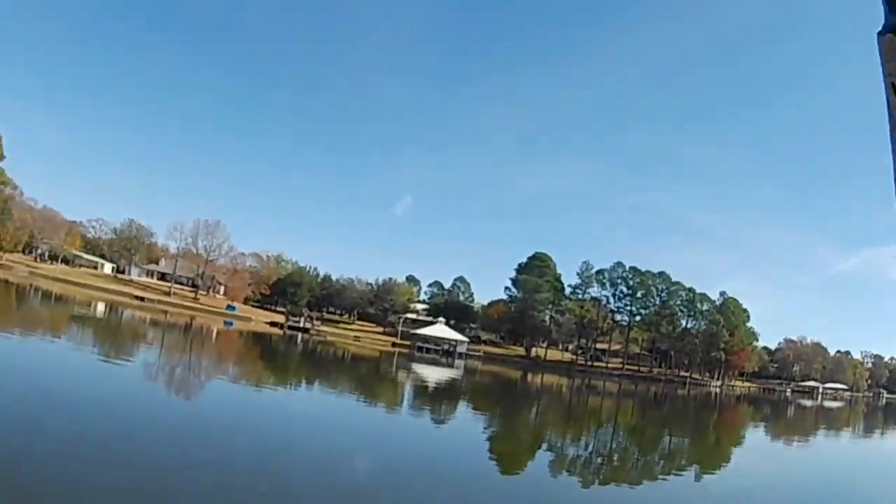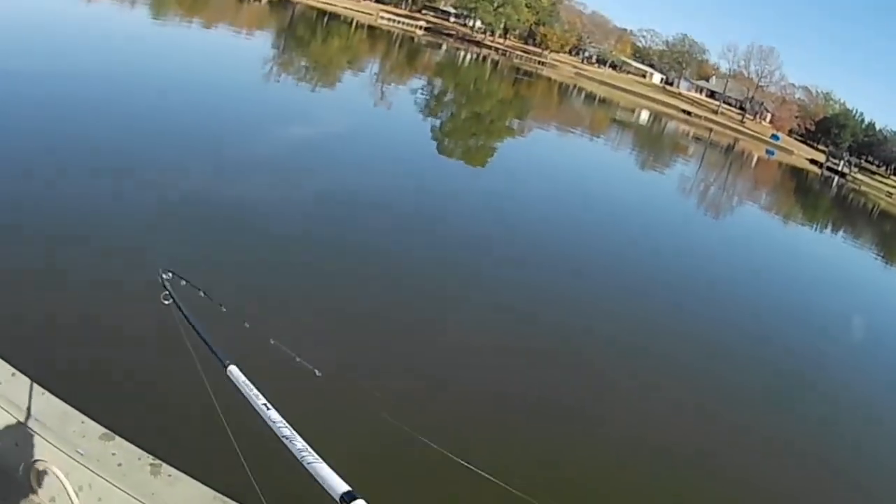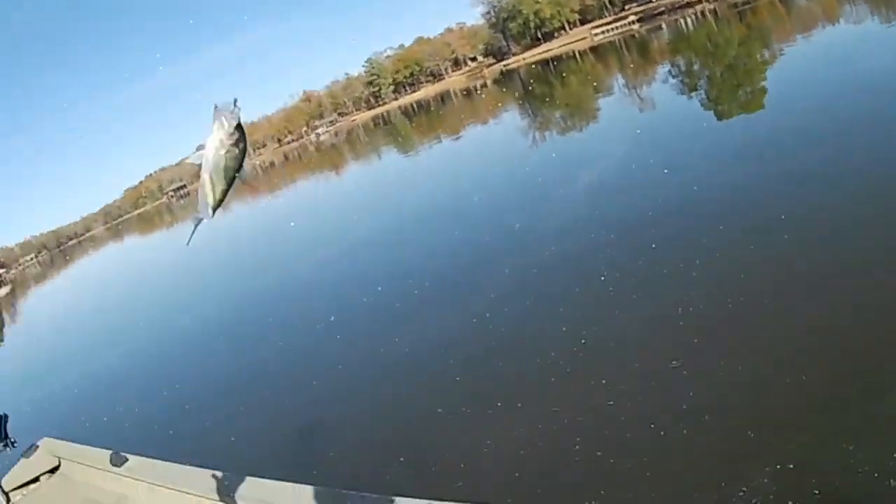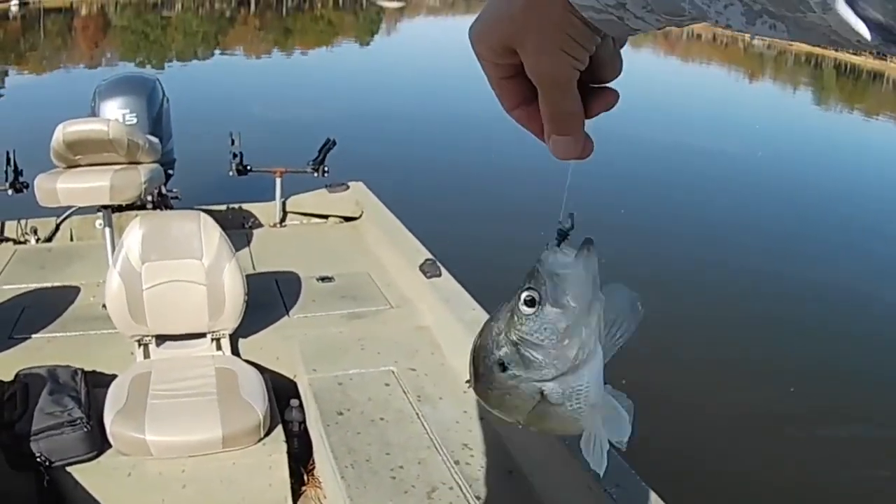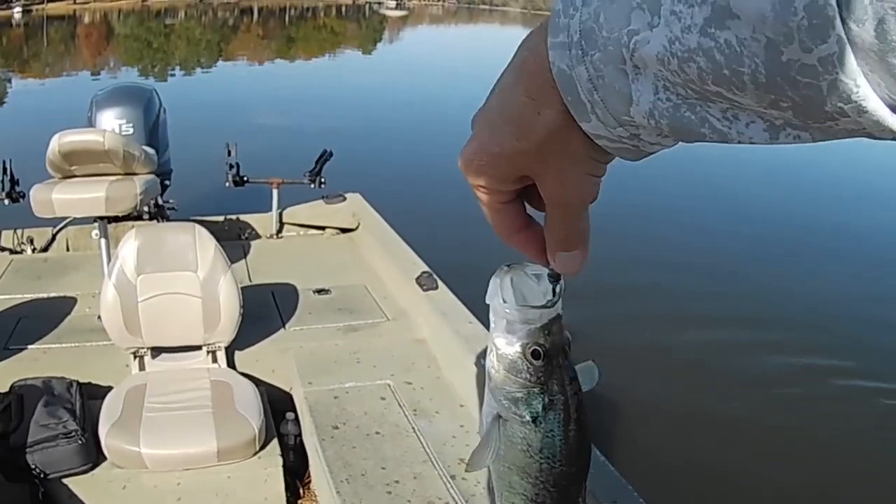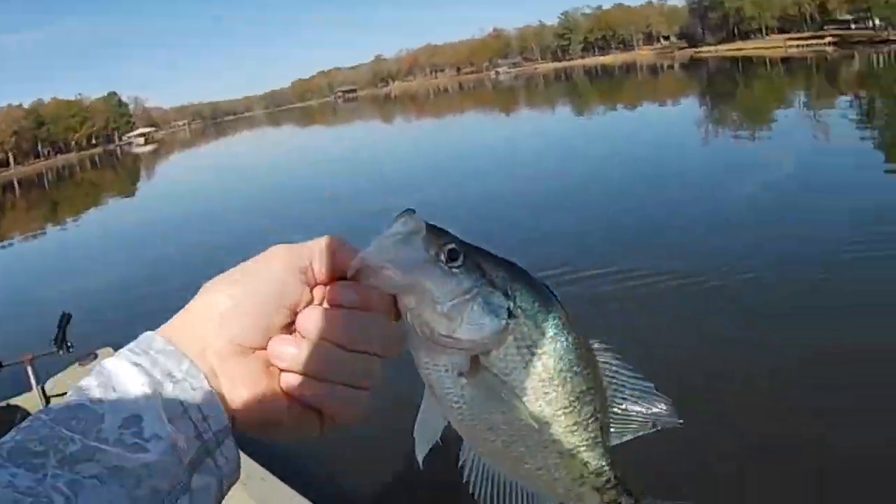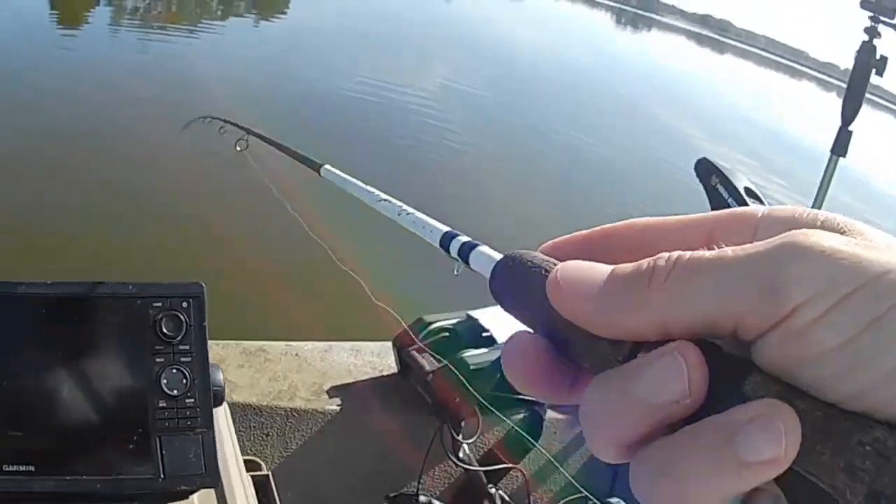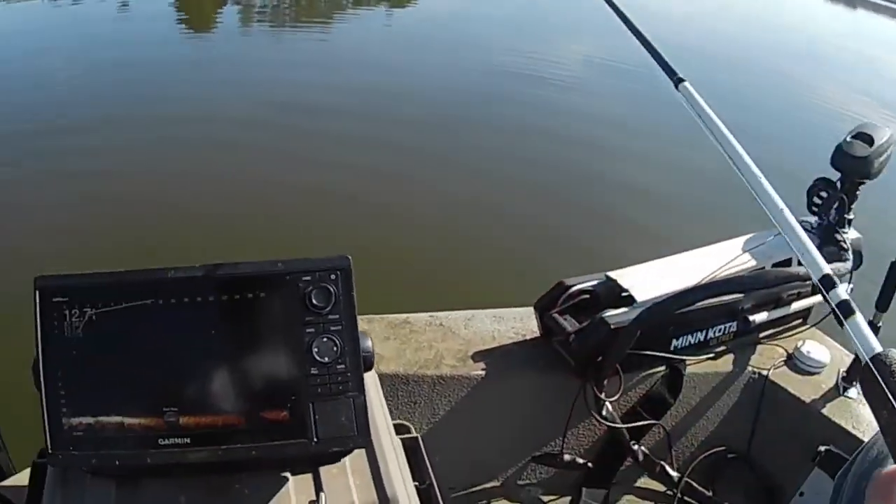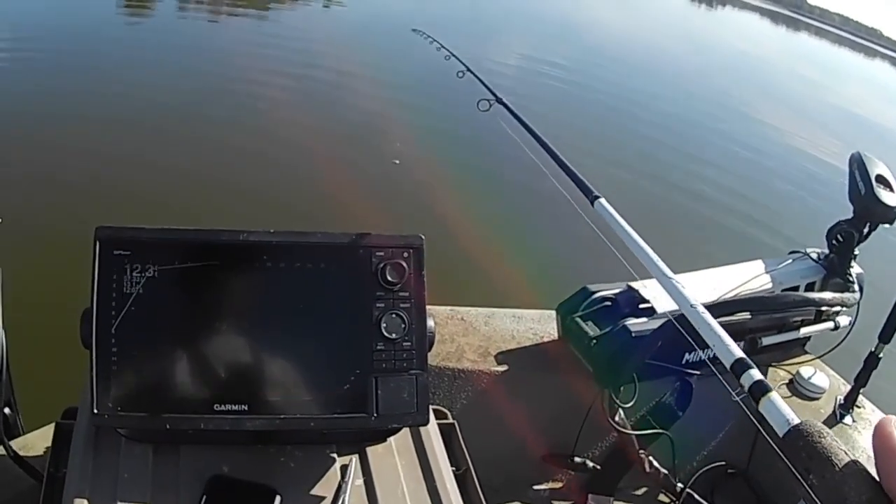Oh golly, there's another one. There's another one. Hey, it's another good one too. Boy, I tell you what. They love that little bait right there, buddy. Get off there. Another nice little keeper. Man, I tell you what, that didn't take long at all. We'll just keep casting around, see if we can't locate a pretty good school of them somewhere. Two fish in 3 or 4 minutes here.